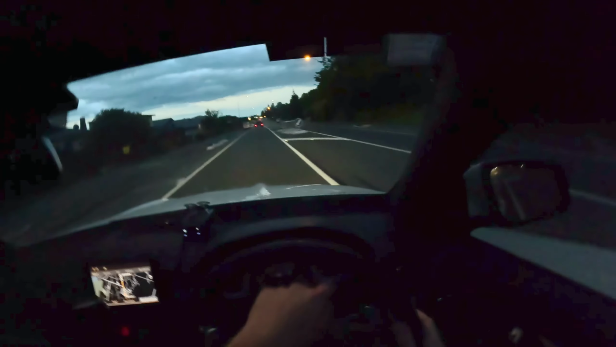This car is so much fun. This car is also very scary at times when you have the ESP off.